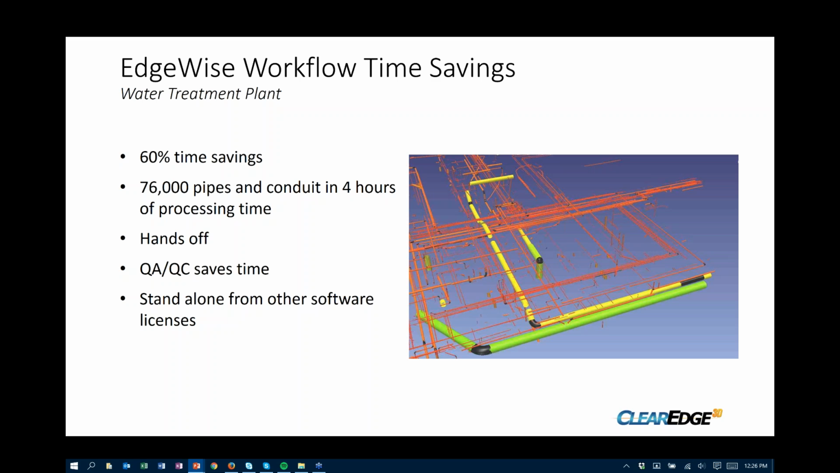And truthfully, I think that would have been higher on a lot of projects, except here we had a lot of custom flanges and valves and things of that sort that we still had to model. So most of our projects, we probably see a little bit higher time savings than this.